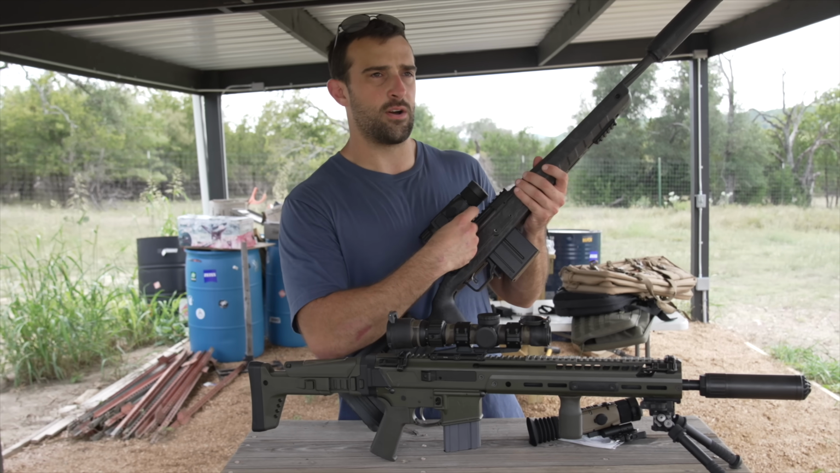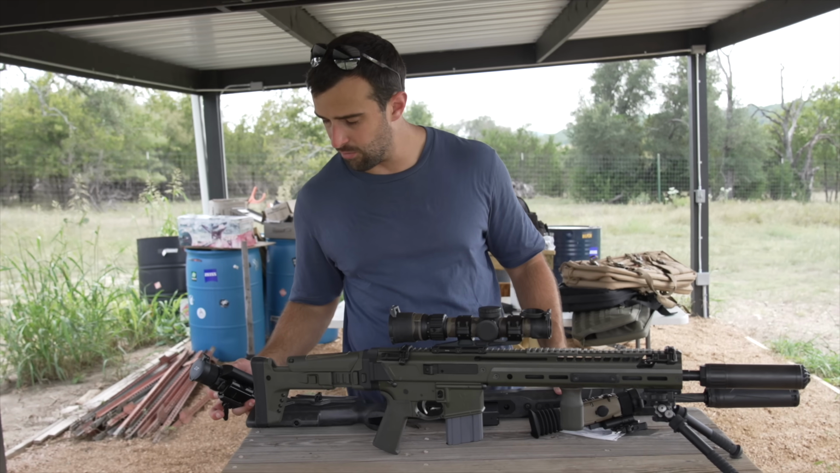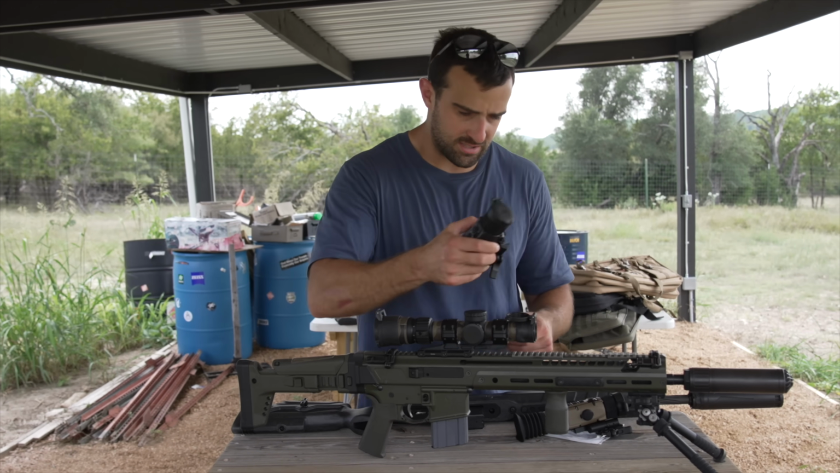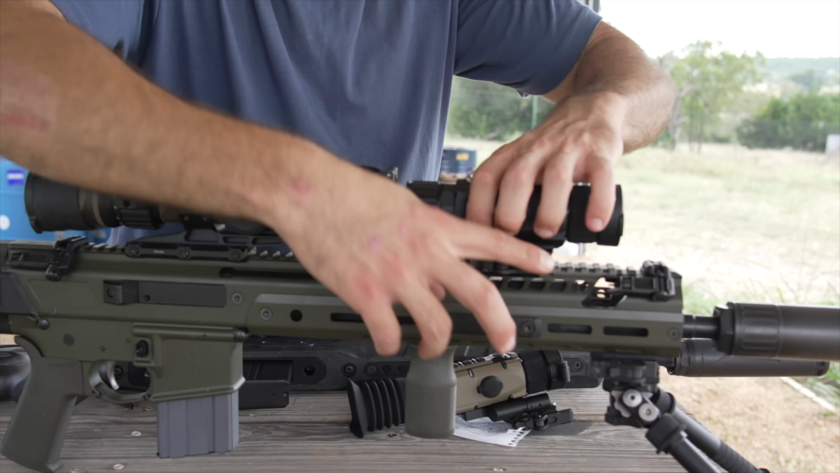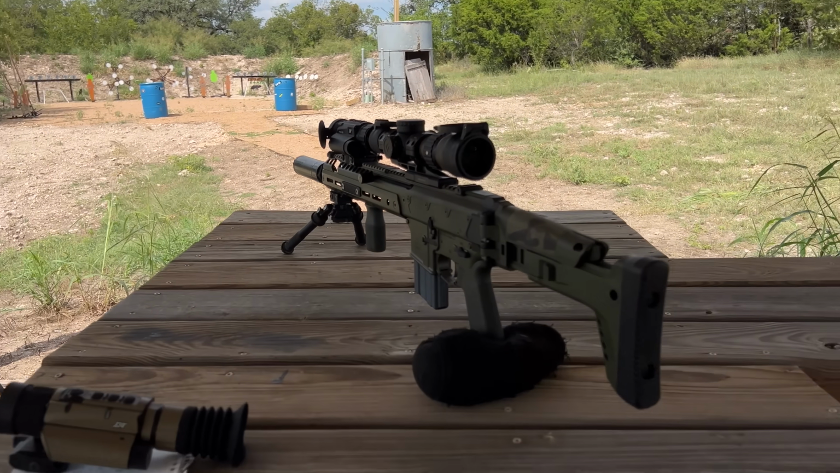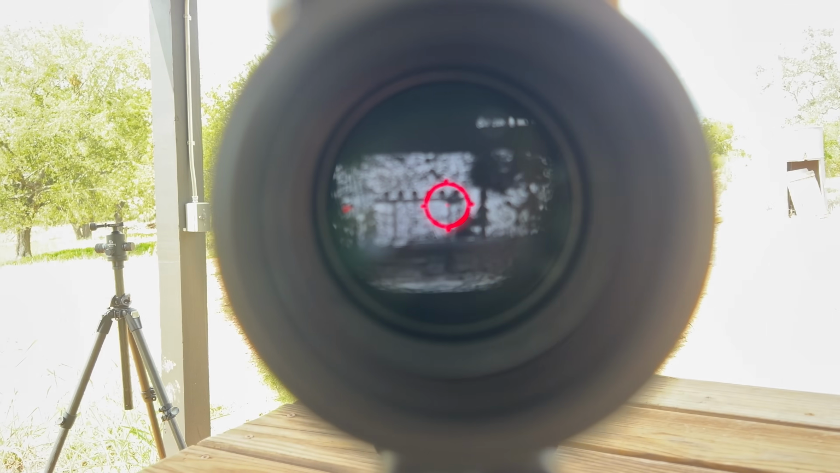But what I was getting at is this is why I love a QD mount, and thankfully DNT, like I said, has started making their own recently, because I could just quickly take this, put it on a rail section right here, push it forward, and then lock it in, and there we go. Now we're able to use our LPVO at night or for any hunting applications with a thermal device, so we kind of turn it into a thermal.